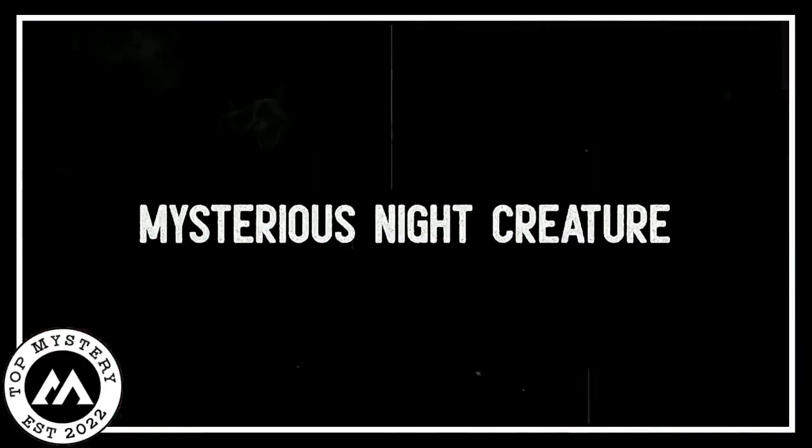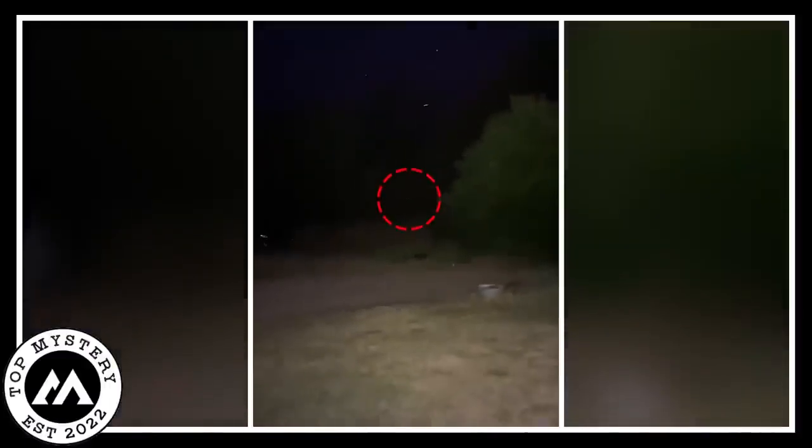Mysterious night creature. In the dark night, a man with a camera went to find out what secrets hid in the shadows. As he recorded, something spooky appeared. A mysterious creature, kind of scary and puzzling, came out from the really dark place. The night was super dark, like a big black canvas where mysteries like to hide. Suddenly, bright eyes showed up in the deep darkness, a scary sight that caught everyone's attention.